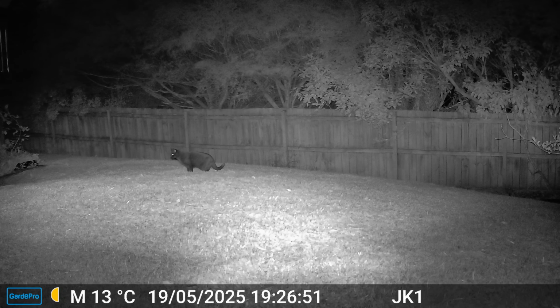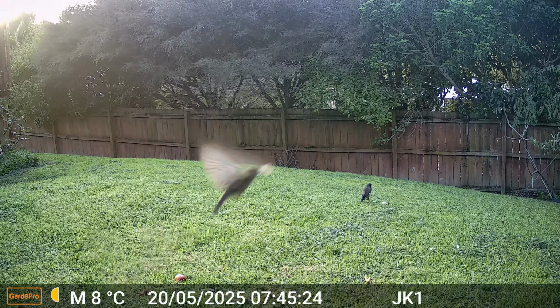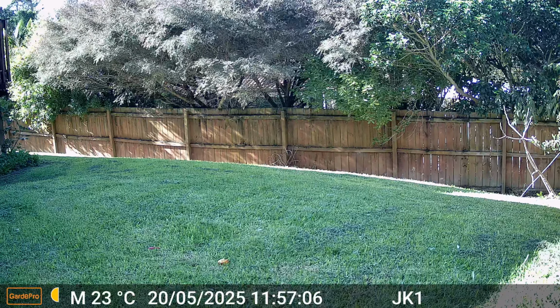but there aren't as many cellular trail camera options available in New Zealand, and they are not that much cheaper anyway. The SpyPoint Flex M, for example, is much lower spec than the GardePro, and doesn't offer nearly as many features, and it is already $449. I'll leave it up to you to make the final decision.